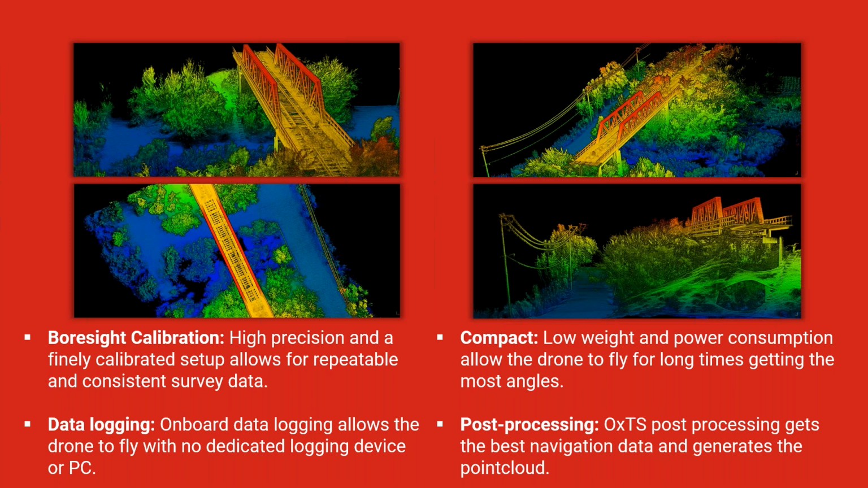As Dieter mentioned, the VLP16 data can be logged directly onto the 650, which makes for a very convenient drone setup, so you don't need a dedicated logging device. And of course, both devices are suitable for drone use due to their size and weight and power consumption.